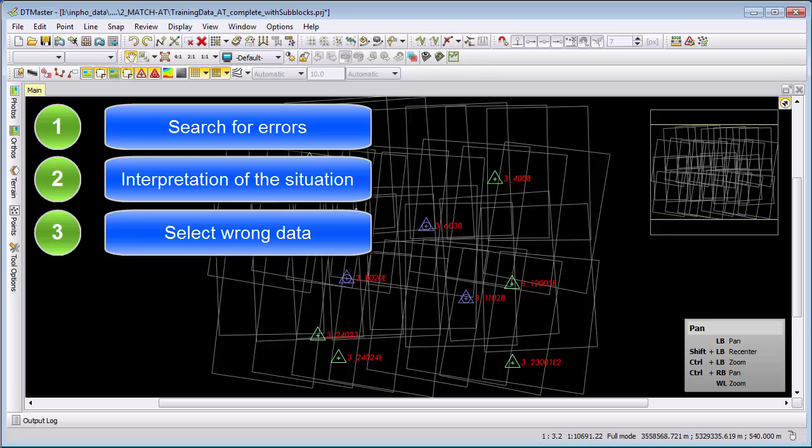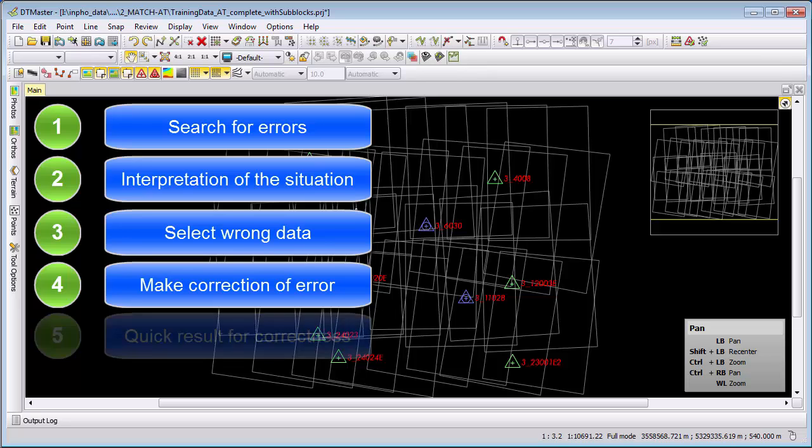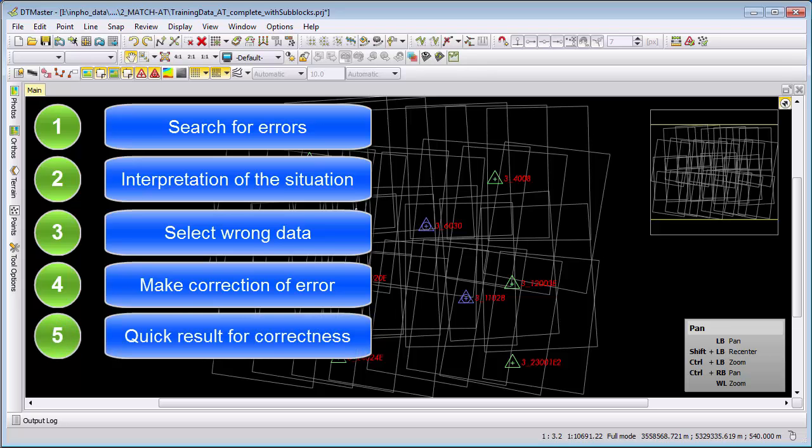Third, we select the wrong data. Fourth, we make a correction of the error. And finally, we do an on-the-fly check and see that the correction that we have done results in a correct representation now of this area.